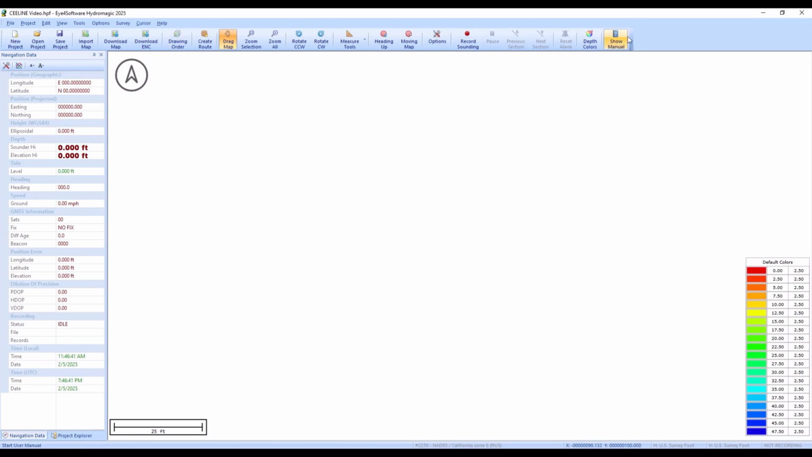So here at the top we have our menu bar, and there's quite a few menu items that are hidden, but the most common ones are shown here by default. With the small resolution screens, we may have to remove some of these.